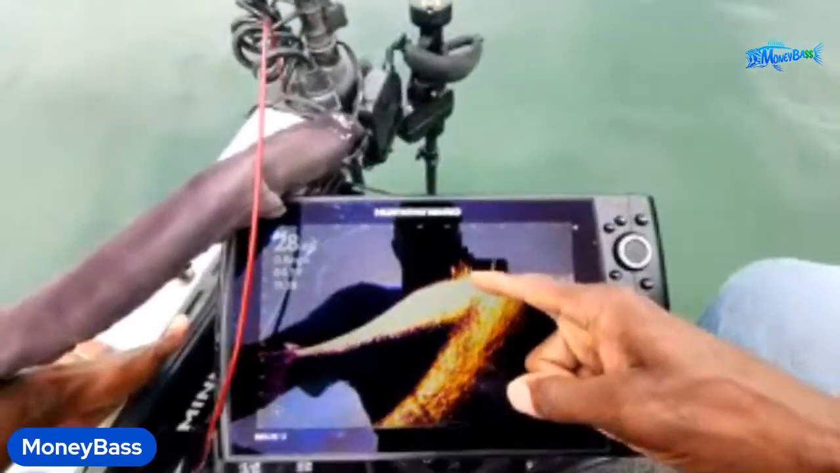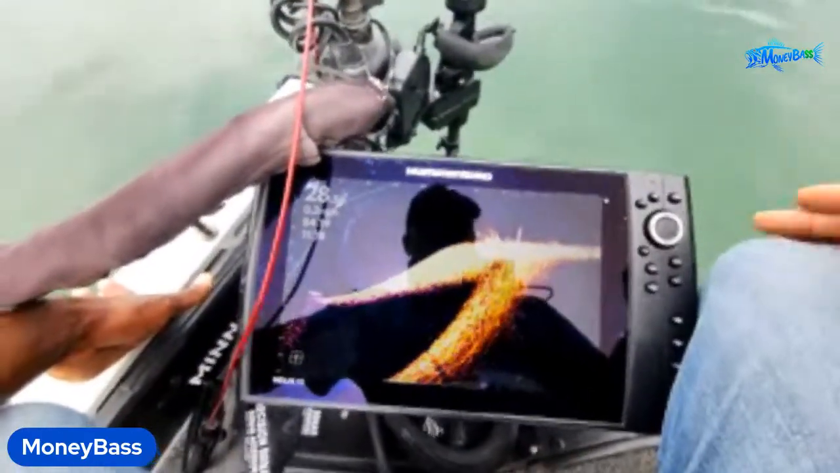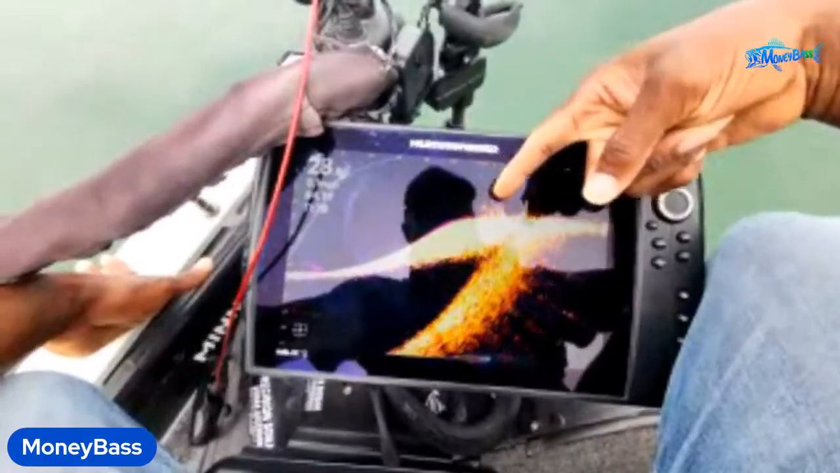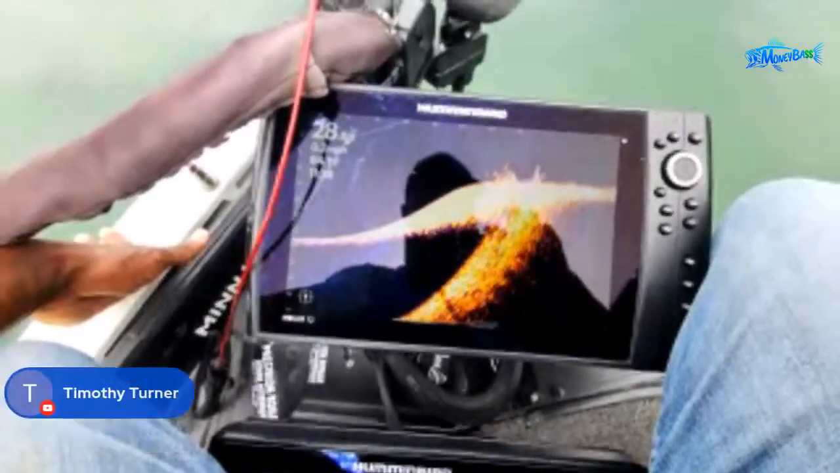So right now we're sitting 50 to 70 feet out from the cover that those fish are relating to. Should we throw something on top water that comes all the way across the top? Or should I throw something that can go kind of lower, but just above their heads, and see if they'll come out and get it? What do you guys think?